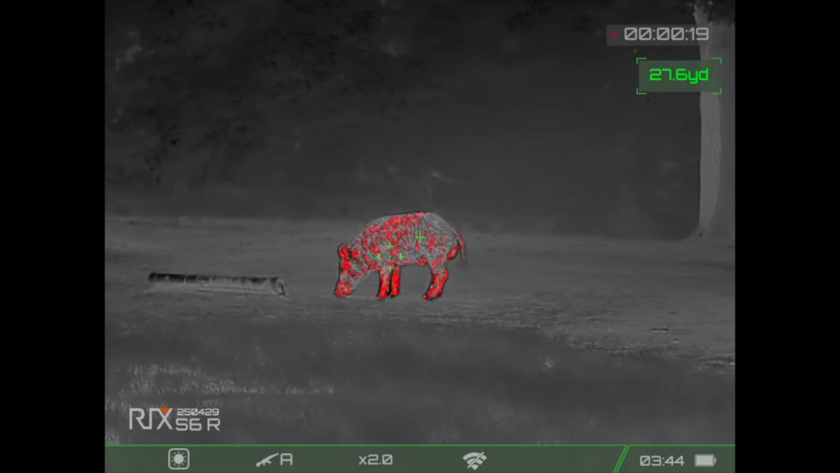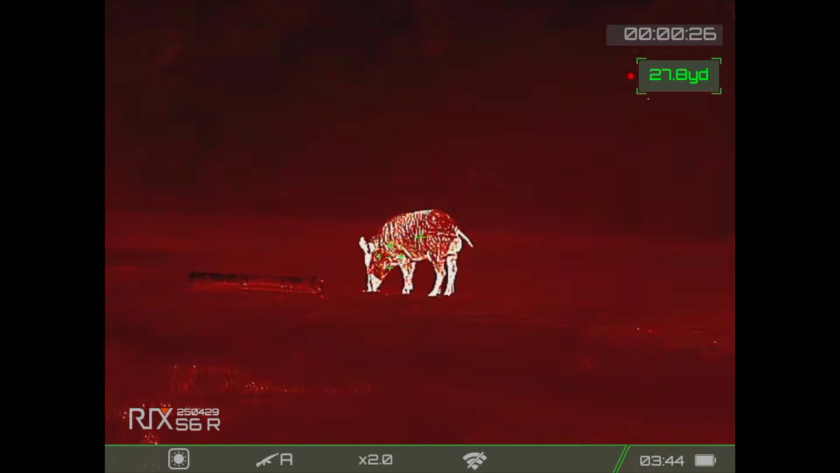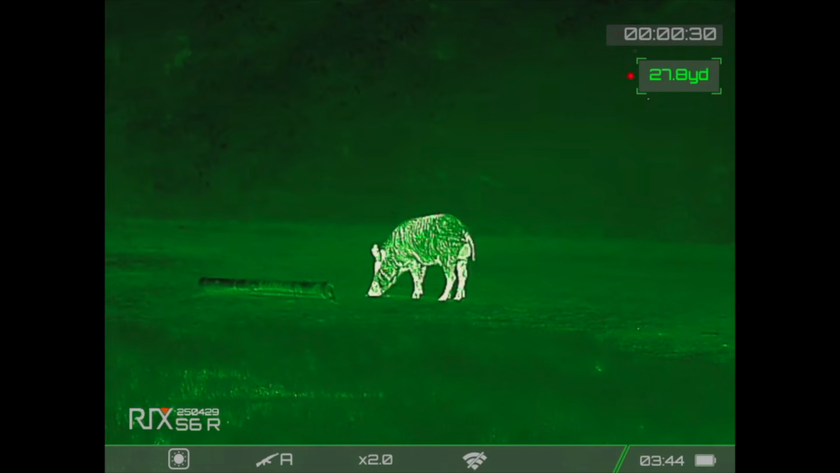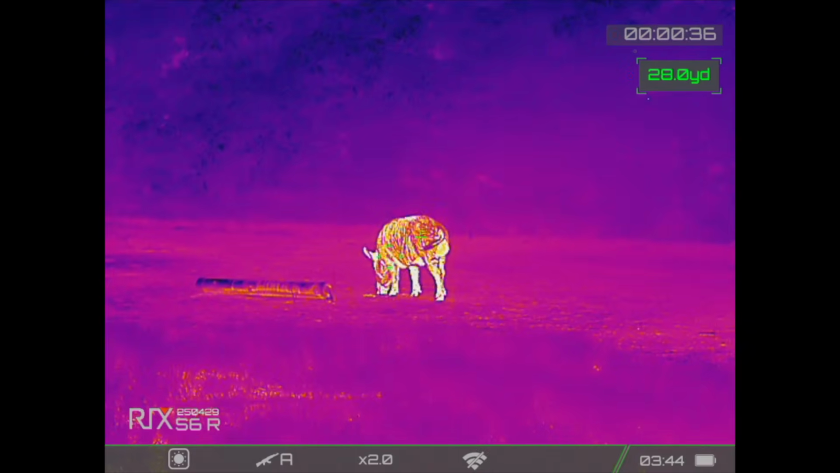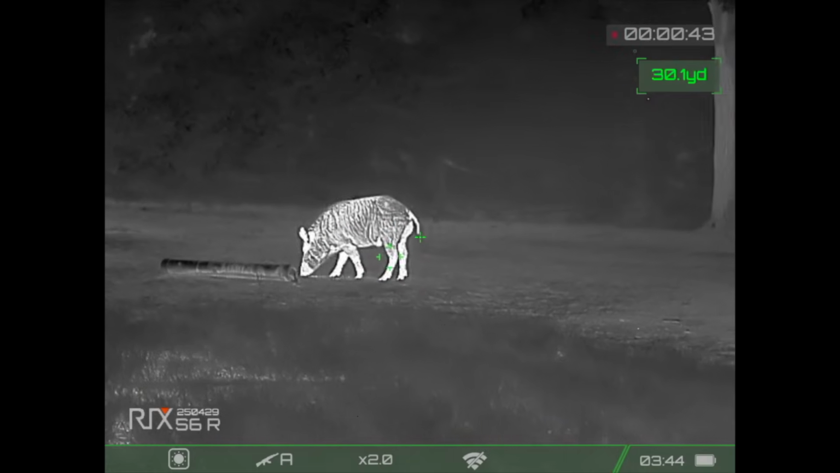One Shot Zero, it does have the color palettes: white hot, black hot, red hot, color, red monochrome, and green monochrome. It does come with the Rix QD mount. It's a Rix branded quick release mount, return to zero. Weighs exactly 1 pound, and it does come with the 5-year Rix warranty. Again, $2,999 the price on the scope.